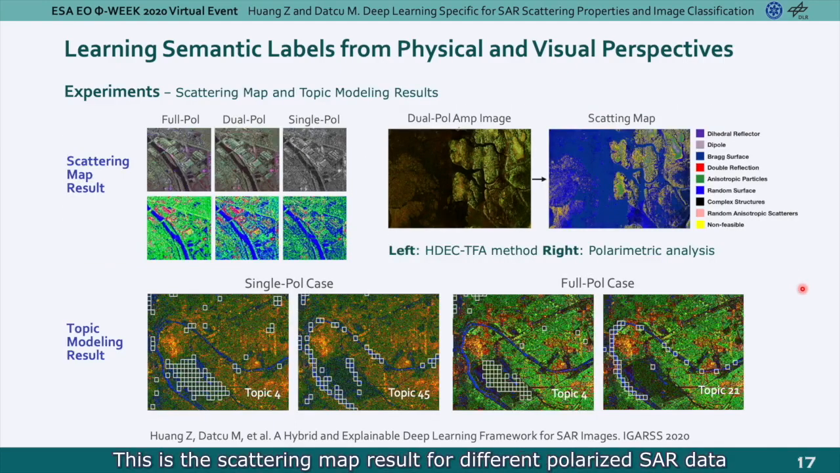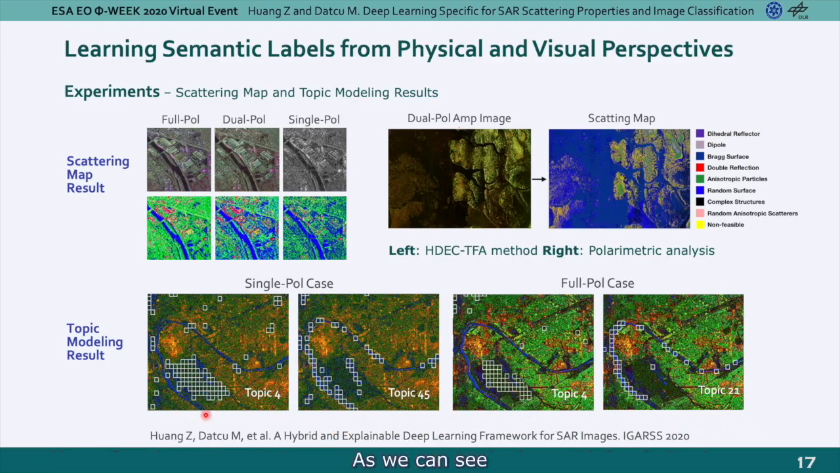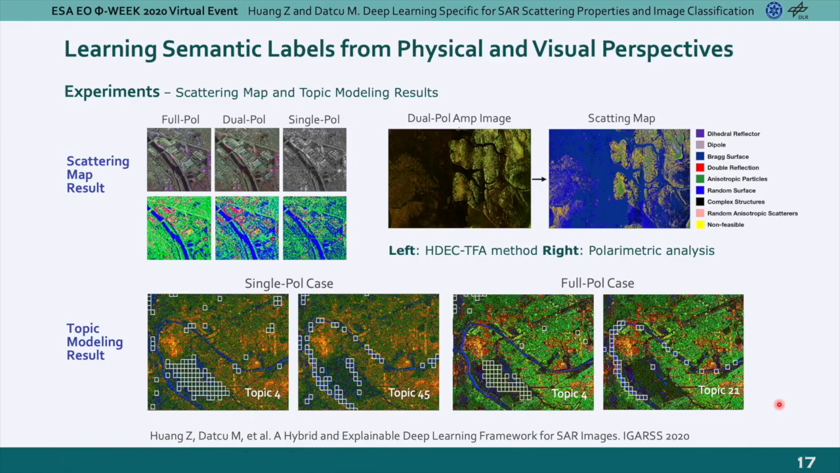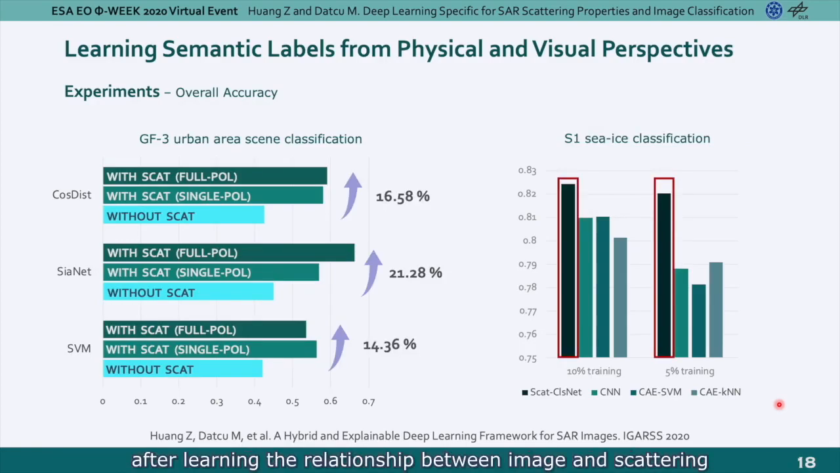This is a scattering map result for different polarized SAR data. Here also shows the topic modeling result in single and full polarization cases. As we can see, the topic modeling is able to generate meaningful semantic representations for the scattering map. And the overall accuracy has been improved a lot in all cases after learning the relationship between the image and the scattering.